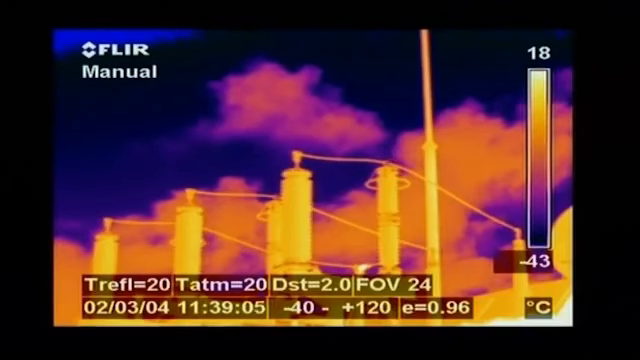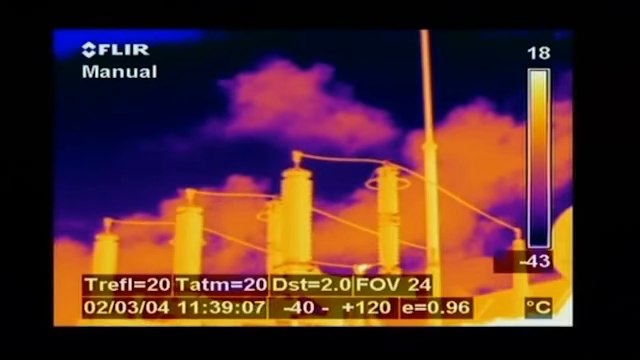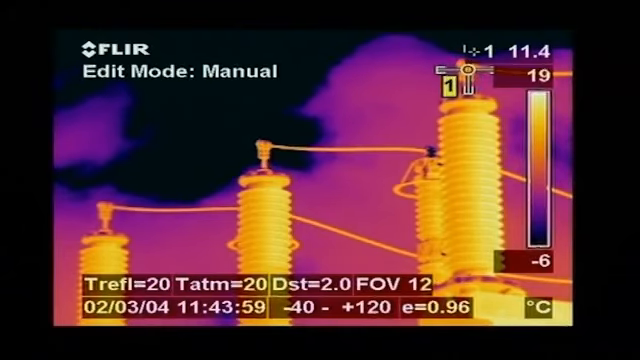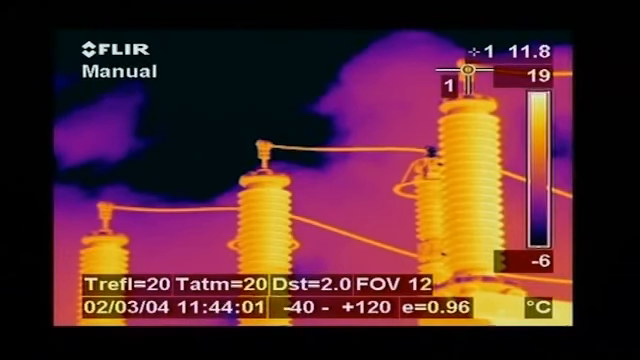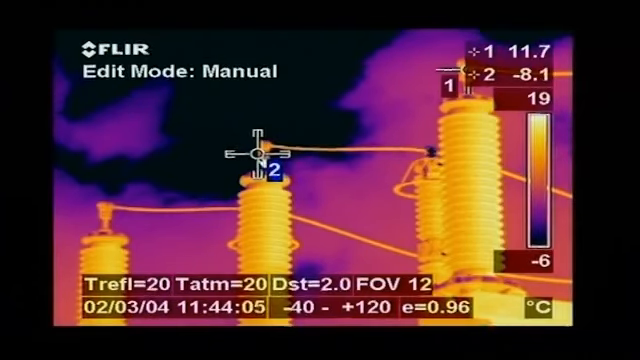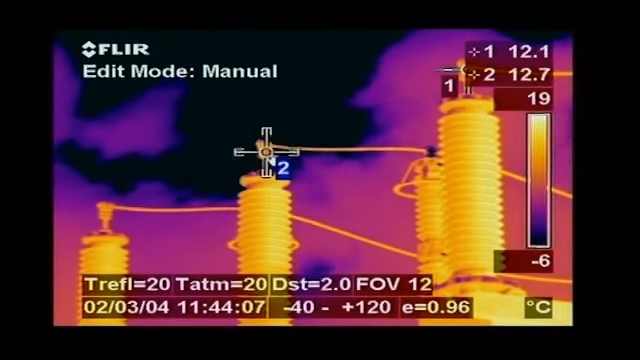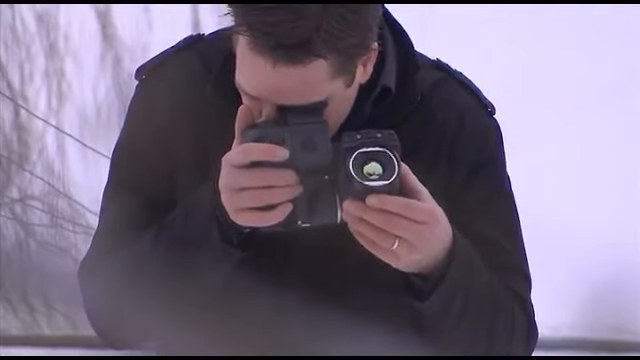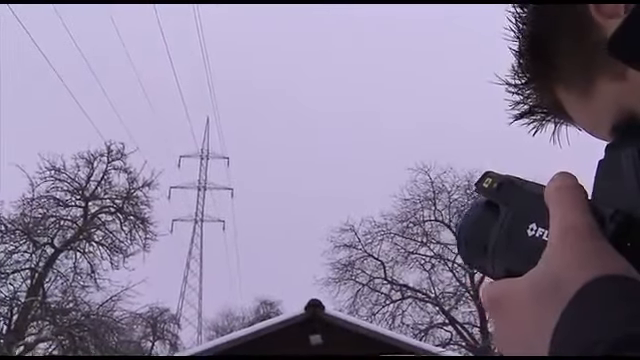Power transformers are often checked with thermal imaging cameras. Temperatures of the cooling fins and the high voltage connections can be compared so that, if necessary, corrective action can be taken before real problems occur. Also, high voltage power lines can be inspected with a thermal imaging camera.